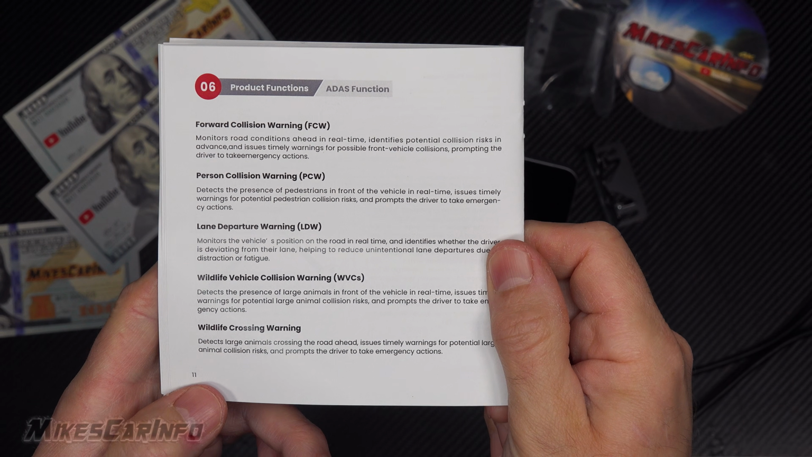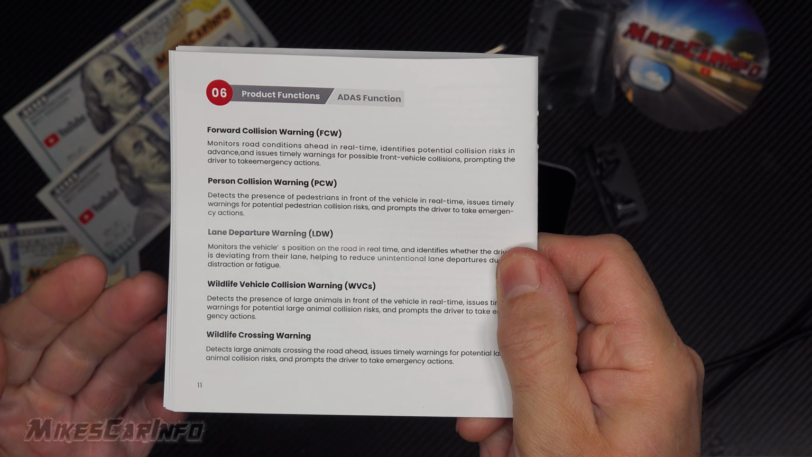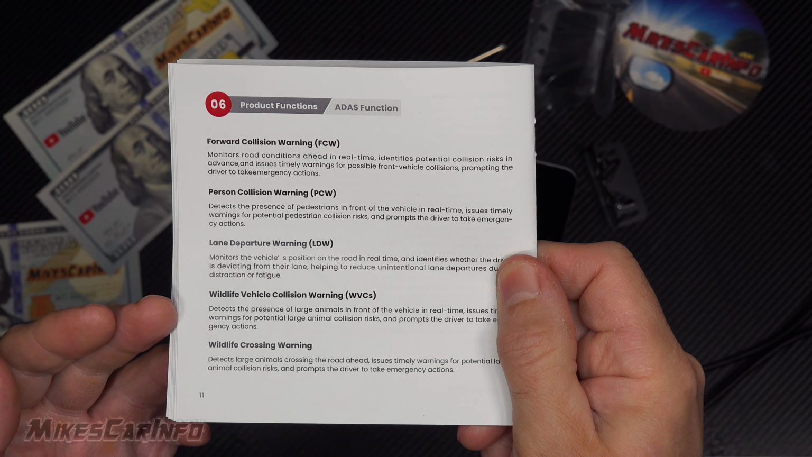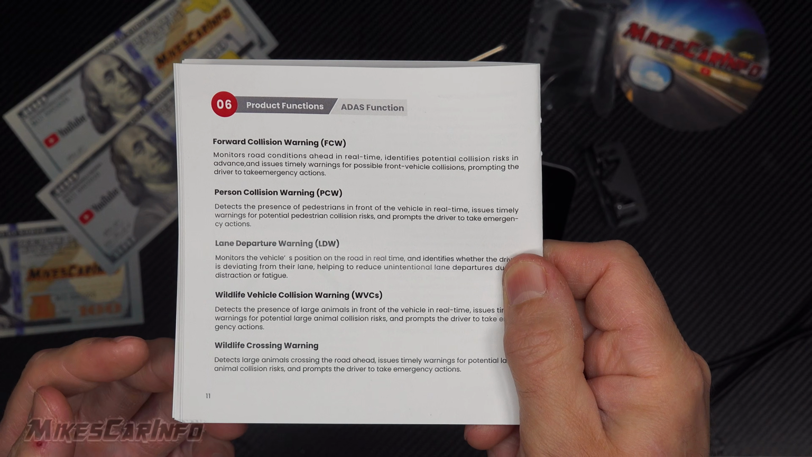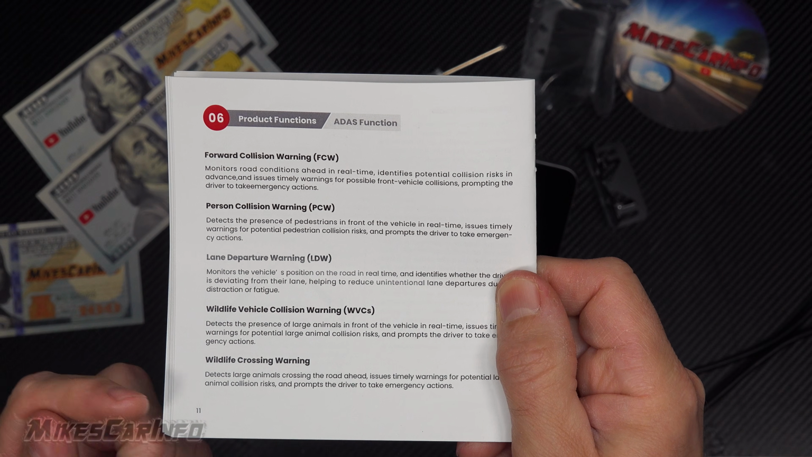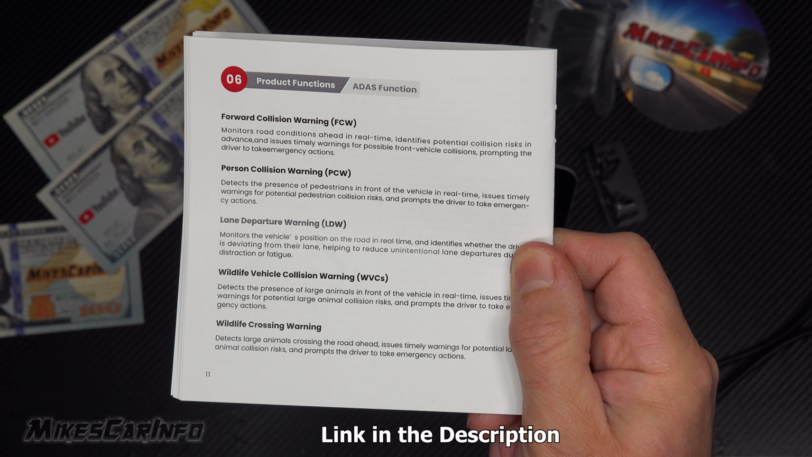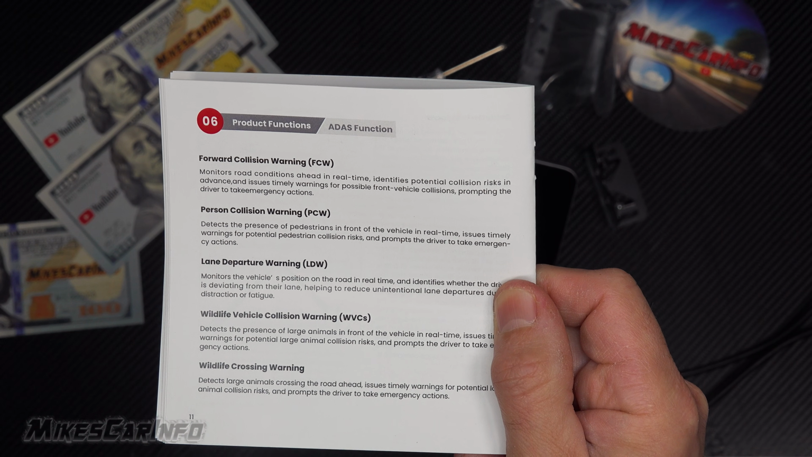In addition to the thermal imaging system, it does have some driving assistance functions. Some of these we're not going to experience while we're driving, but it has the forward collision warning, person collision warning, lane departure warning, wildlife vehicle collision warning. So if there's a wildlife or a vehicle, that kind of thing. And then wildlife crossing warning. So if there's an animal approaching the road or something like that, it's going to give you a warning for that. So hopefully, while we're driving, we're not going to experience any of these particular warnings. Maybe the lane departure, but I don't want to have any close calls with collisions or anything.